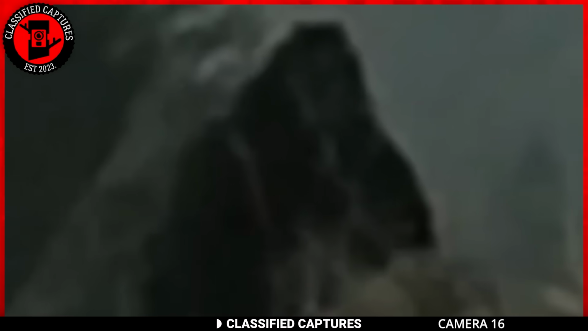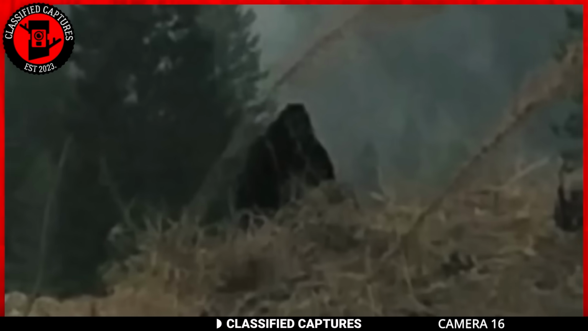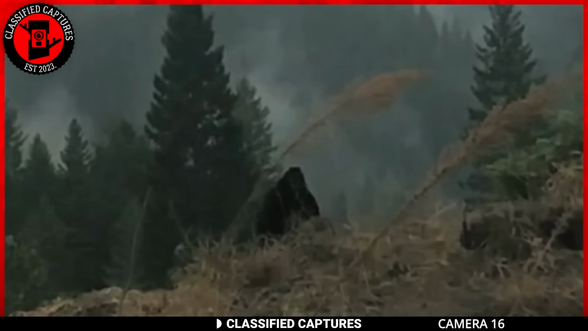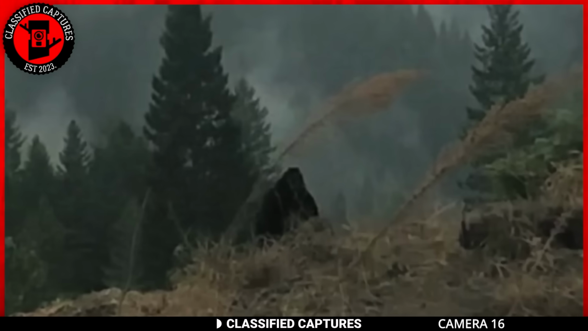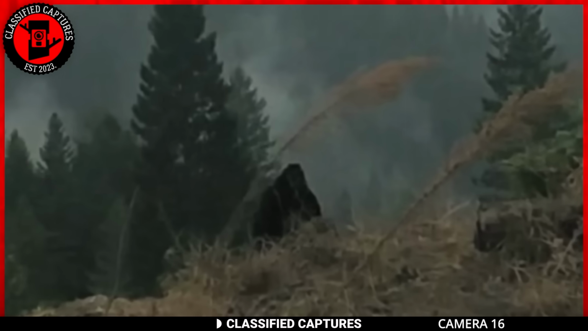The owner of the footage did not get a good look at the creature since it was getting dark, but upon closer examination, the shape of the head, its substantial size, and the broadness of its shoulders suggest that what they might have stumbled upon is none other than the elusive Bigfoot. Do you believe it could be a genuine sighting of a Bigfoot, or a trick of the fading light, or perhaps something else entirely?